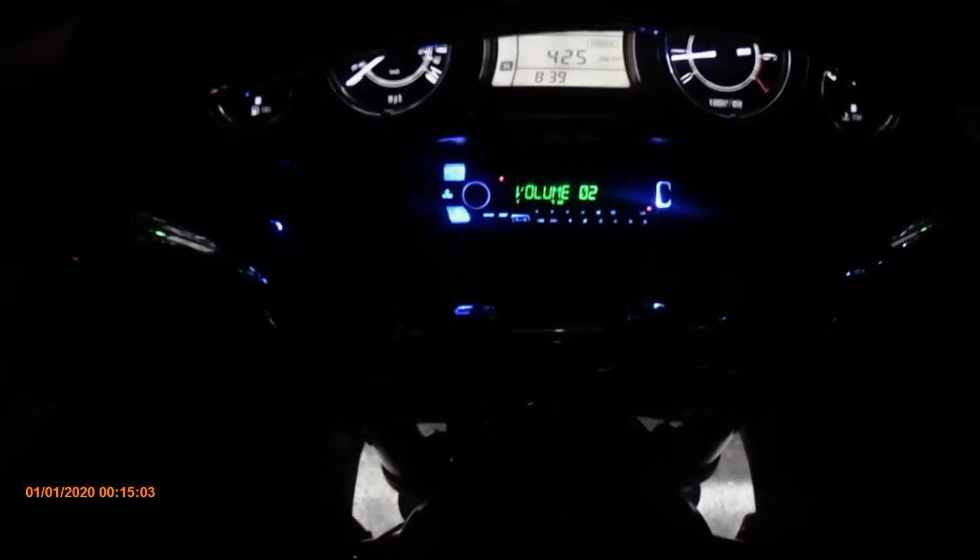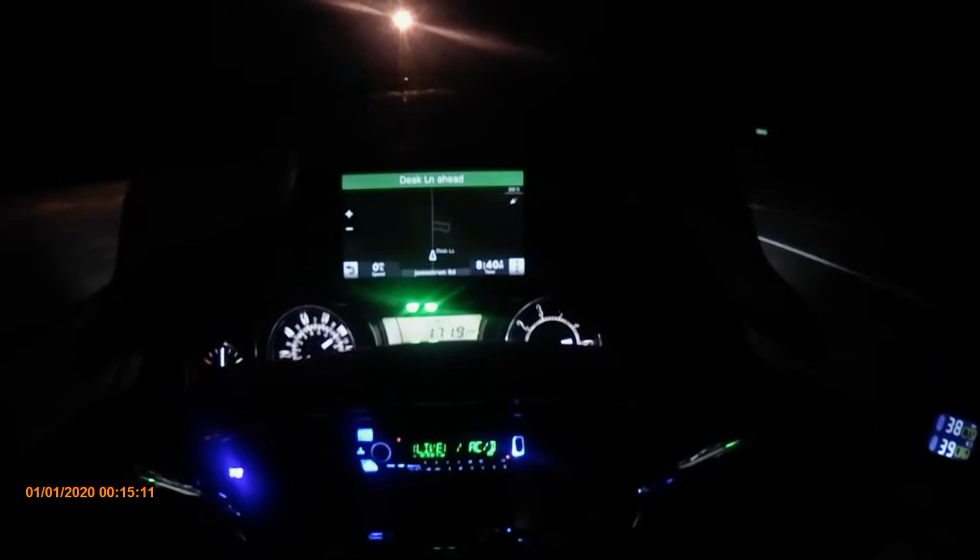Alright guys, I thought I was going to record with a power cable, but it looks like the power cable and me ain't working. I don't know how long this battery will last, probably not very long. Just pulled over on the side of the road thinking I would do this. Power cable didn't work for some reason. I'm going to have to work on that. So I don't know how much recording time I got, but I thought I'd do a nighttime ride real quick.